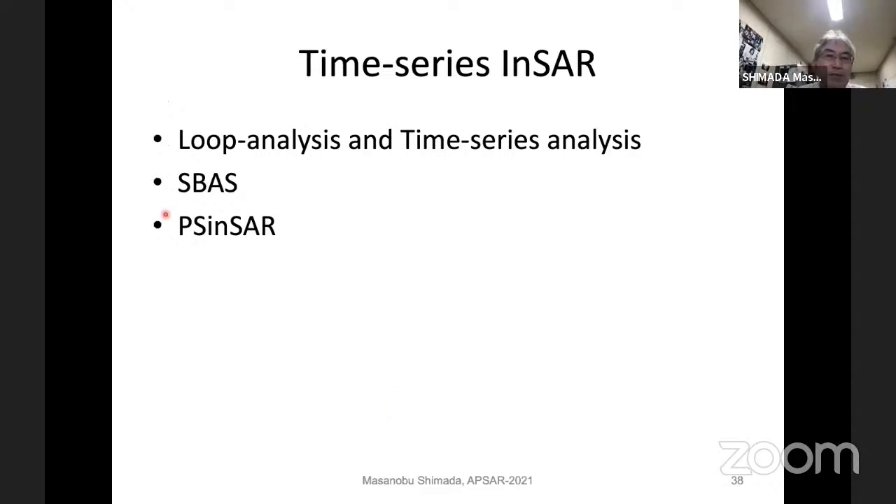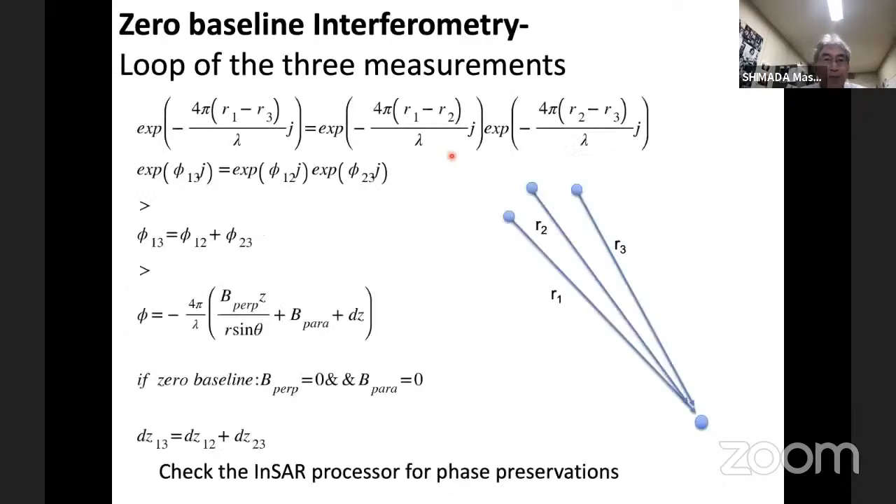And there are several methods. SBAS, this is a very famous technique. PS-InSAR is also a famous technique. A lot of literature has been prepared, and you can learn from those SBAS and PS-InSAR. I'd like to show one technique, loop analysis and time series analysis.